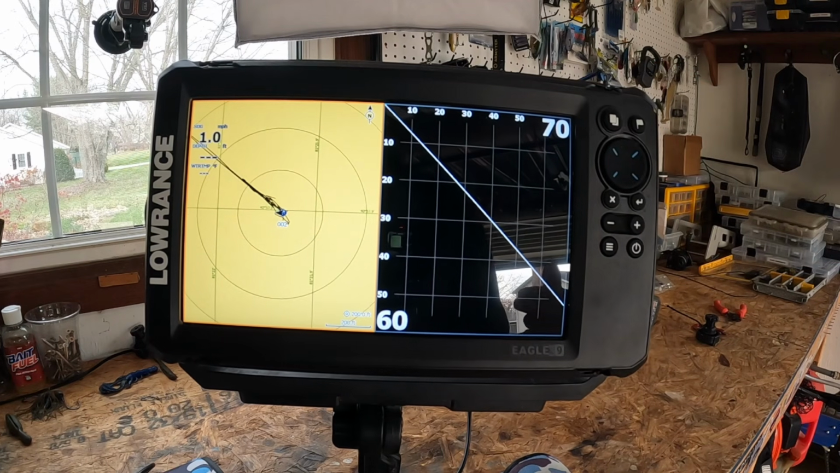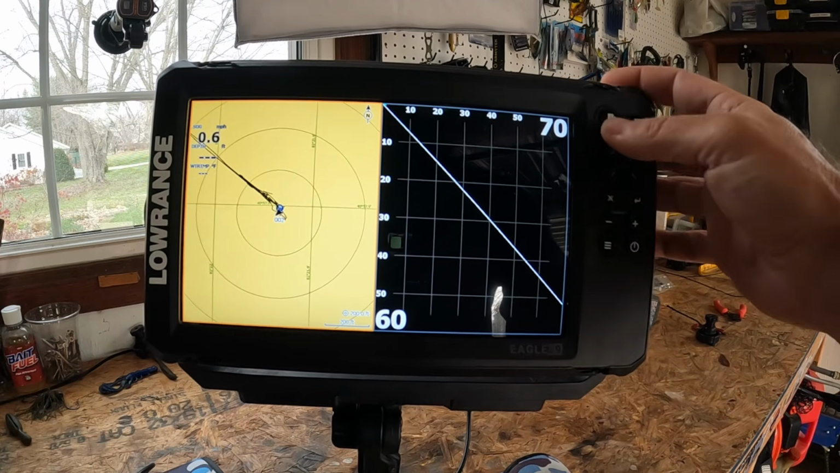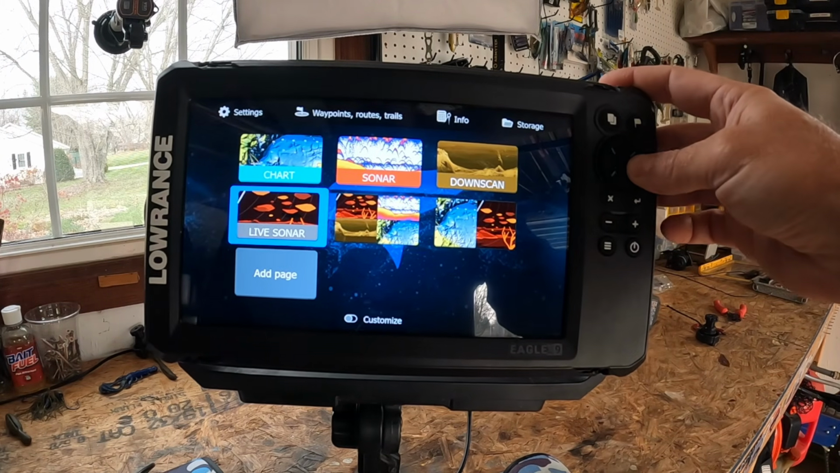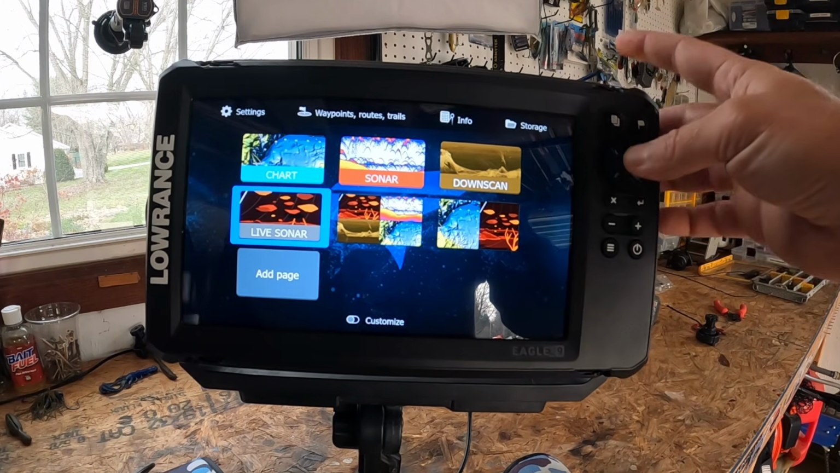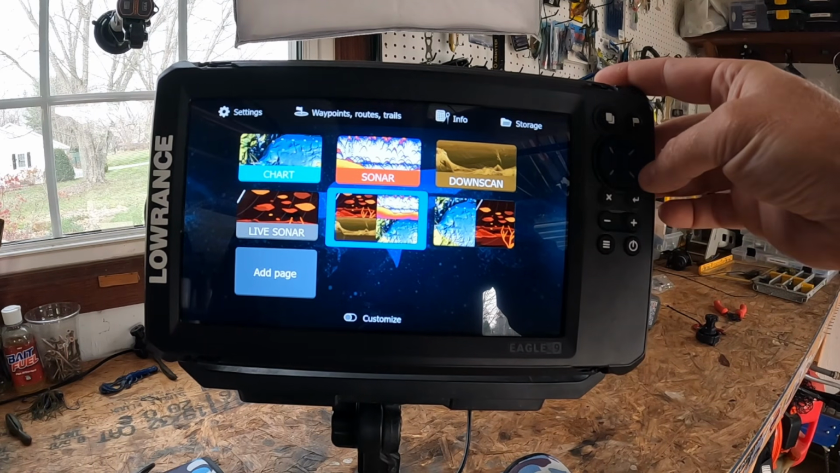So you can make this however you want it to be. Maybe you want down only or chirp and down scan. So there's a variety of different ways that you can set up the pages, and it'll save them for the next time that you hop in, which is kind of nice. So you can customize it the way you want.